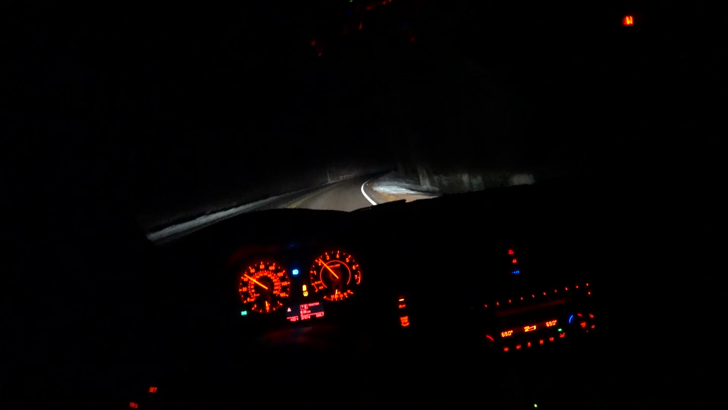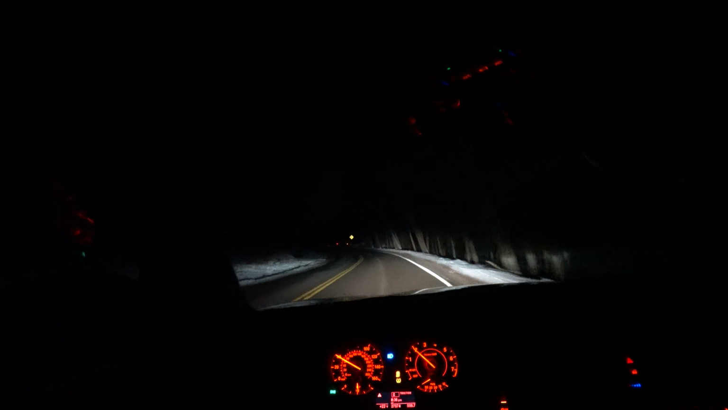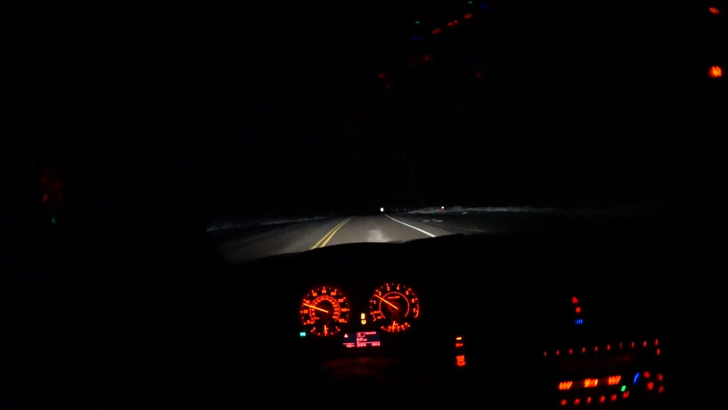One, you can't afford an M2, because if you could, you'd have one. And two, maybe you just wanted more luxurious options. Maybe the M2 was too stiff for you. Maybe, you know, it just wasn't the car for you. This still has plenty of brakes, plenty of torque, an N55 engine, very exciting car.